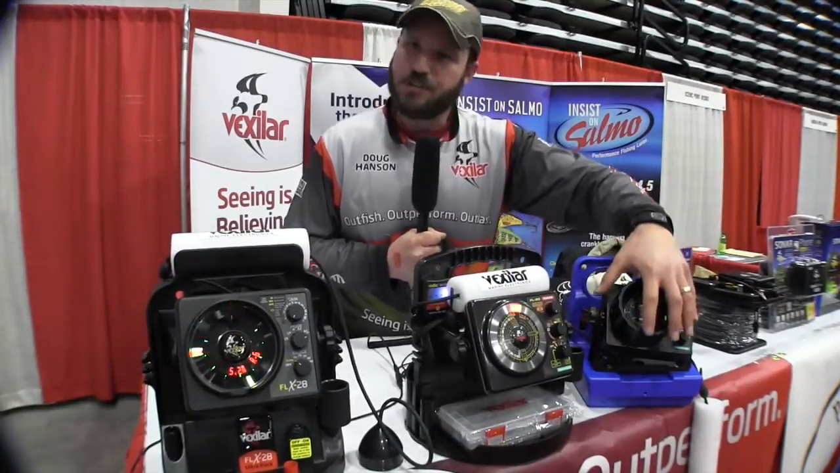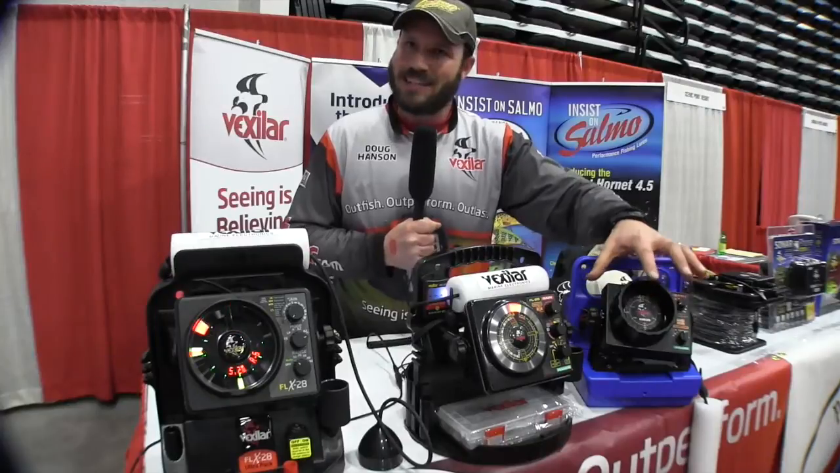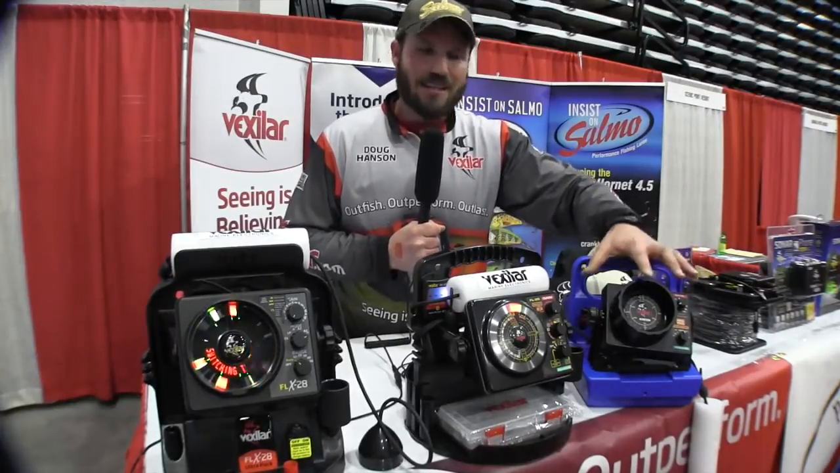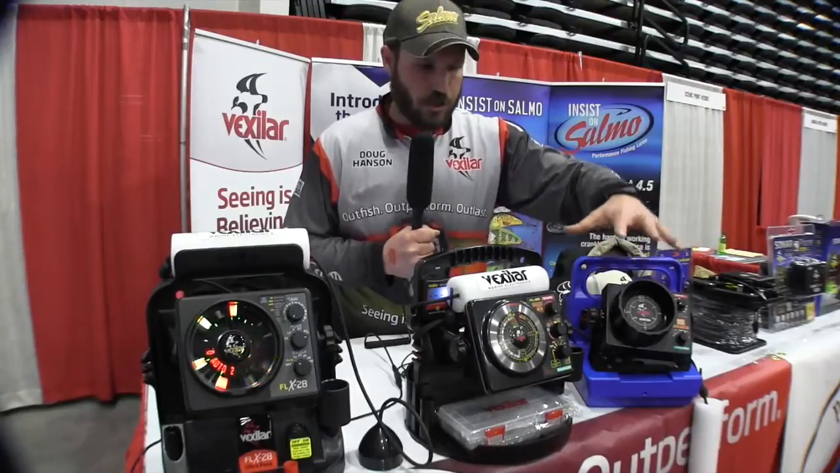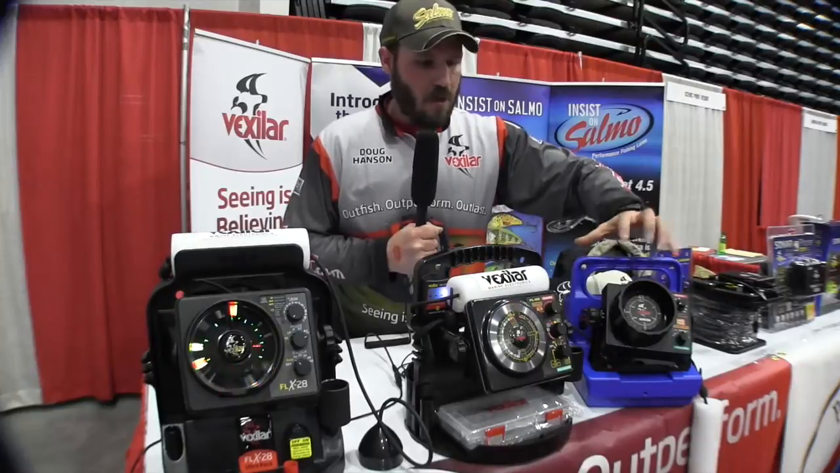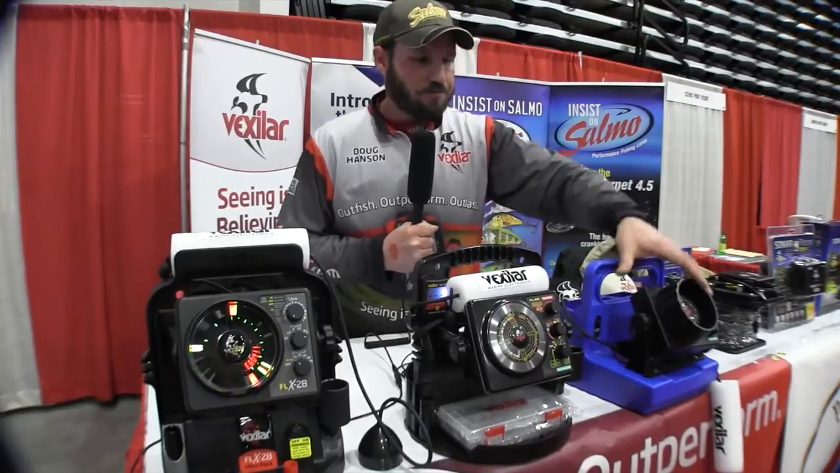So this is our entry-level unit for somebody that wants to get into flasher fishing, that doesn't want to spend a ton of money. You can get into this unit for around $250. Great unit. It's going to do anything you want it to do for ice fishing. Let's move up the line a little farther here.